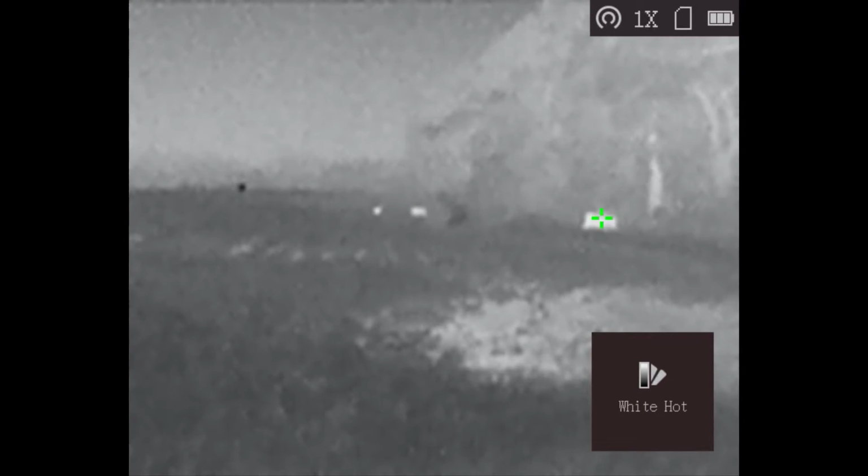Now this is going through the zooms and stuff as well, different color palettes. Obviously the zoom gets crazy whenever you go all the way in. You can see that deer to the left. But my whole thing was just to record and show you different things that this thing would do. But there's the deer to the left. He's pretty good ways out there. He's probably a little bit further than they are, probably 175, maybe 200.